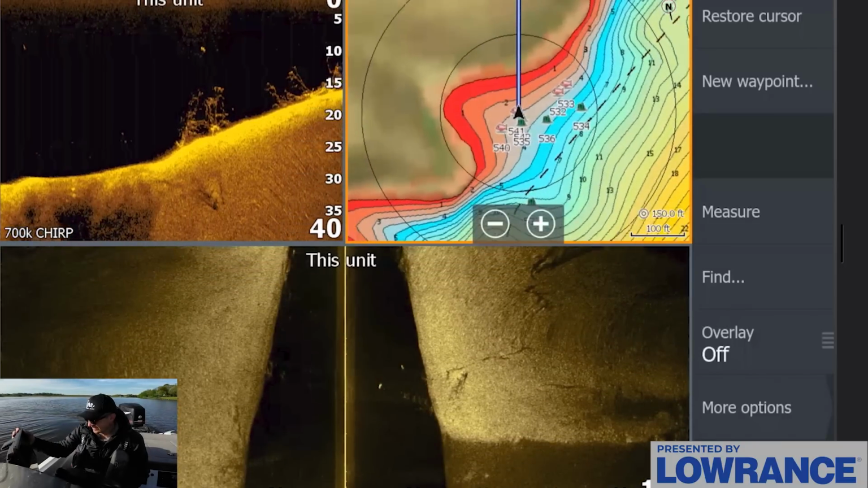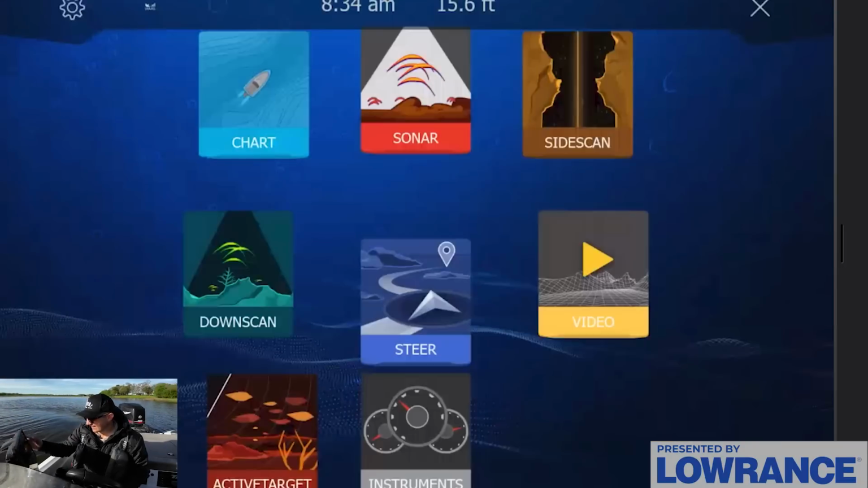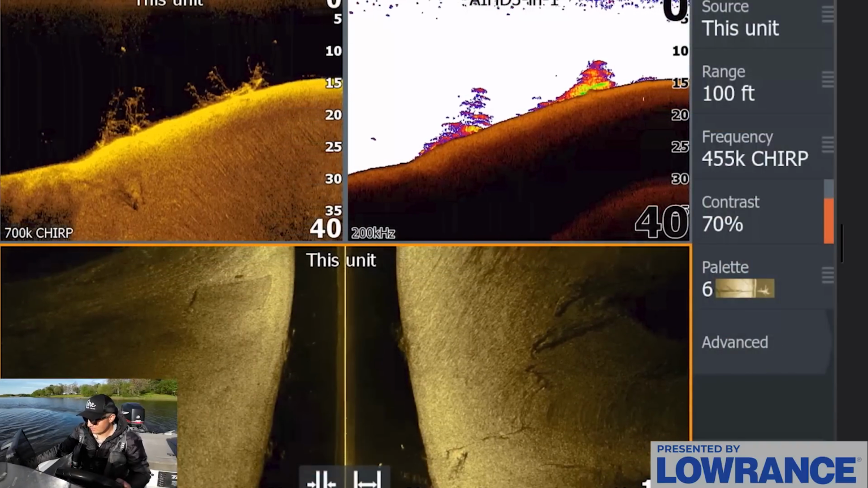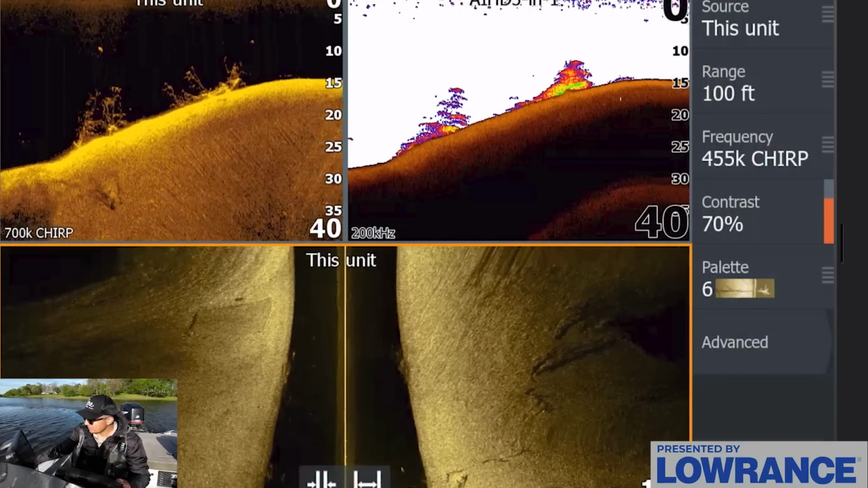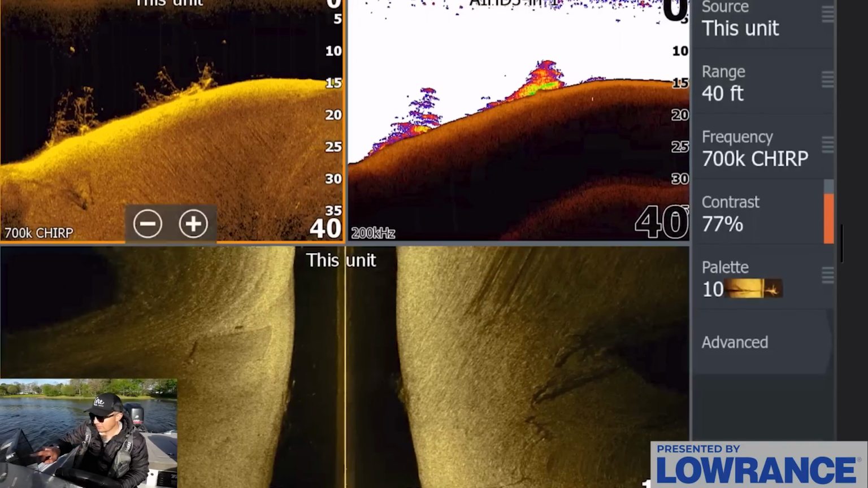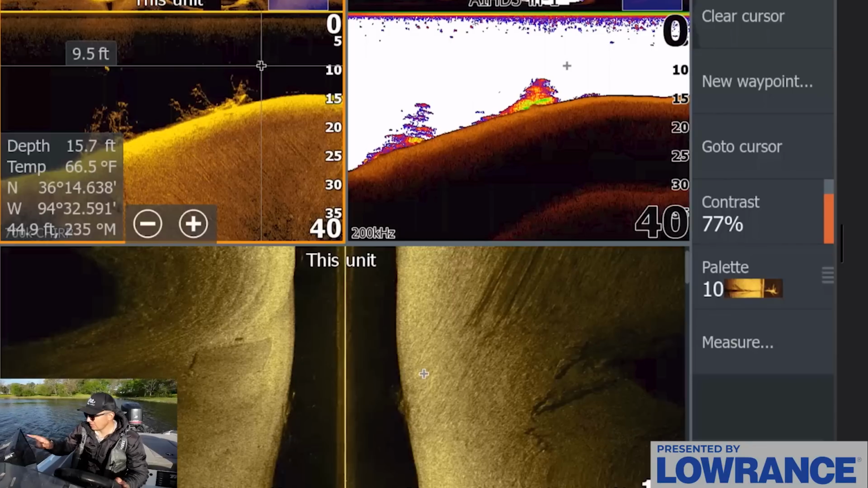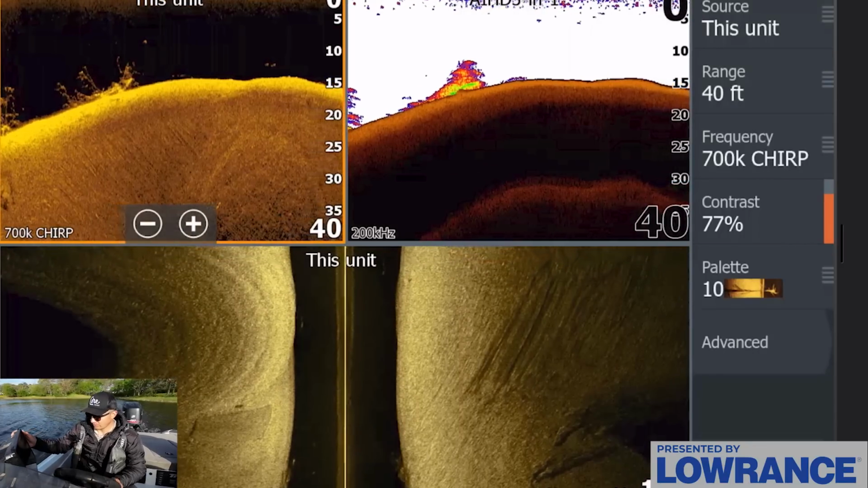We may need to just fish some of these piles. Look at that right there. There's actually a couple of fish. They don't look super big, so we can't really see them on the 2D sonar. We can see the dots right here on our down scan, but we don't see anything on 2D. And I've talked about this for years.